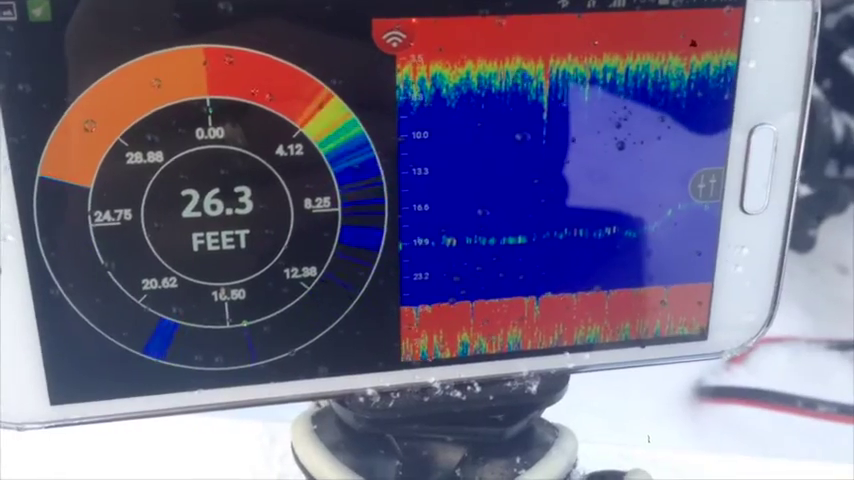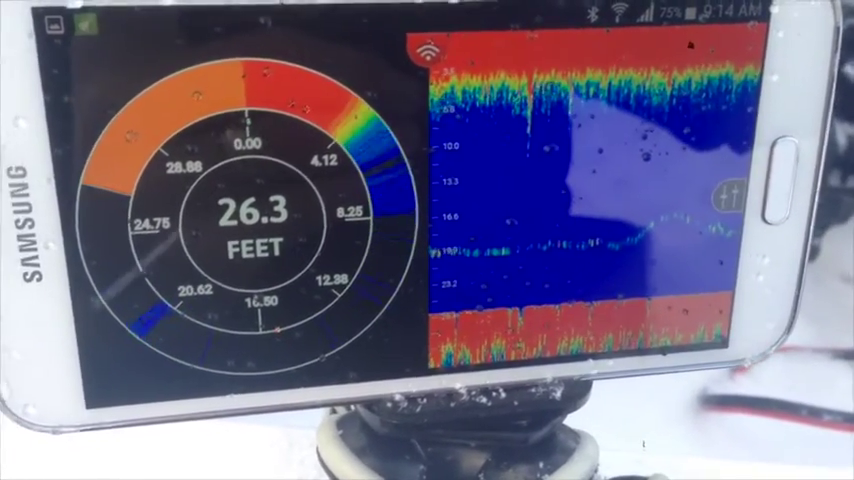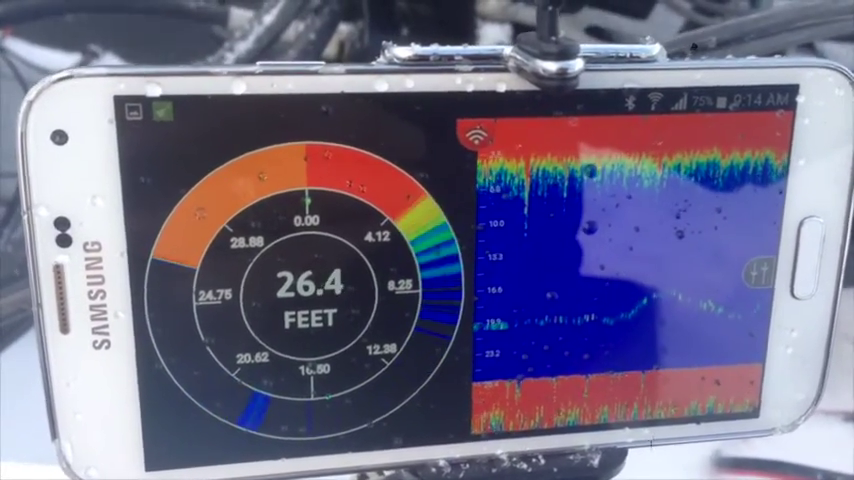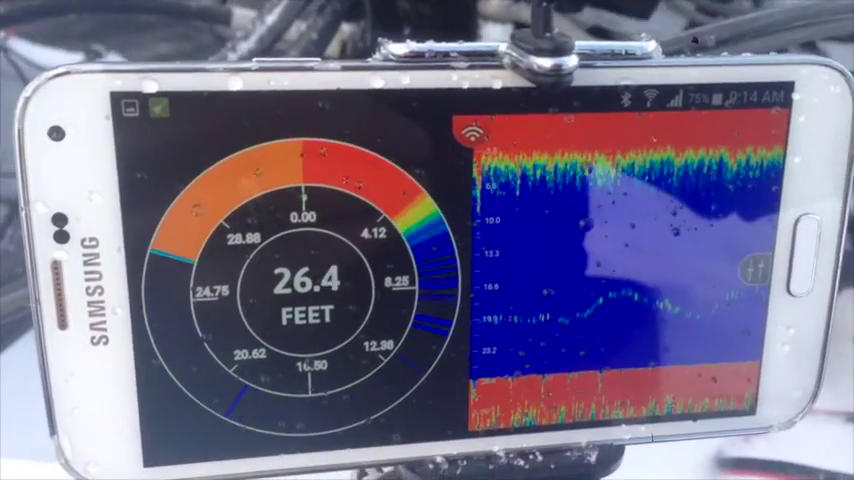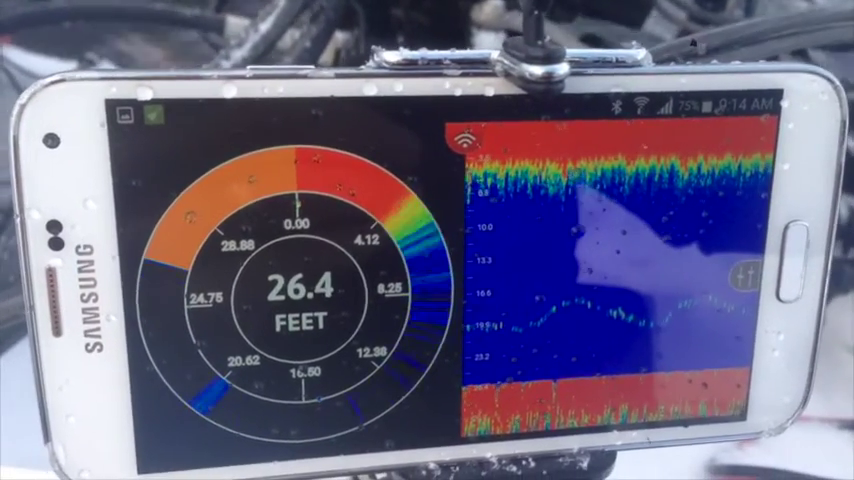This is what the display on your FishHunter Directional 3D looks like in flasher mode. On the right-hand side, you've got your raw sonar data, and on the left-hand side, you have traditional flasher view. You can see in the flasher view we're in about 26 feet of water, and you can see down around 20 to 16 feet there, you can see our jig line.